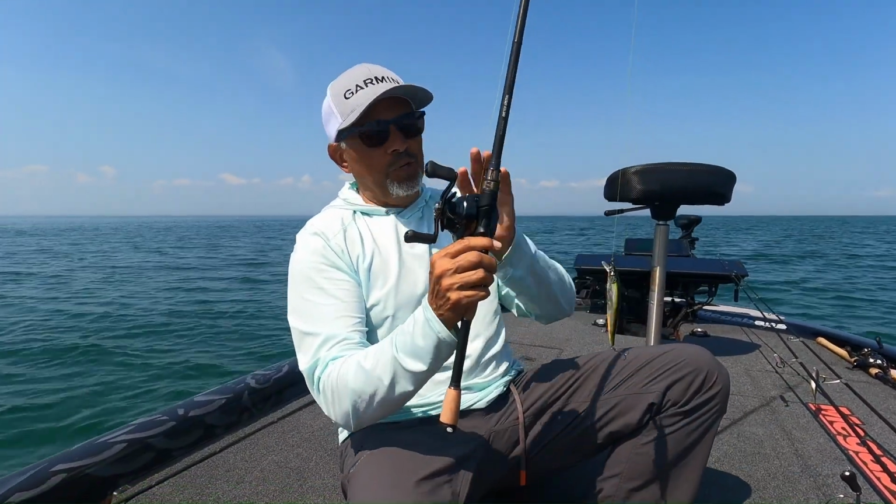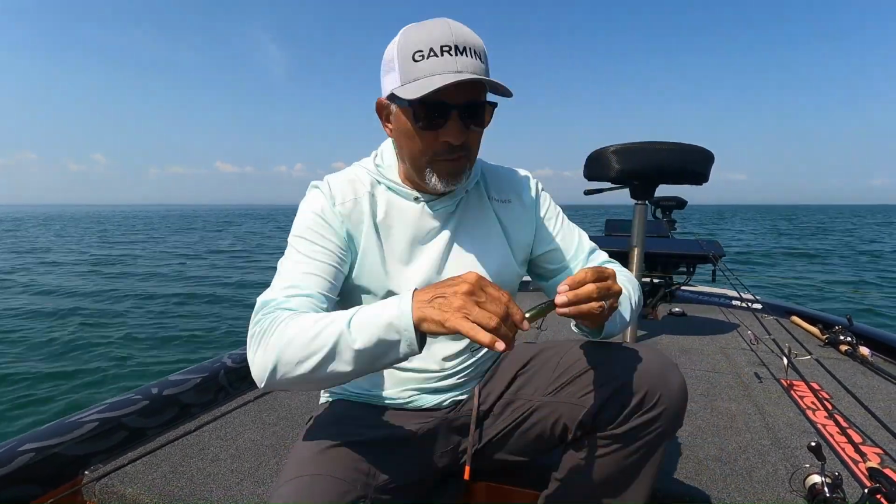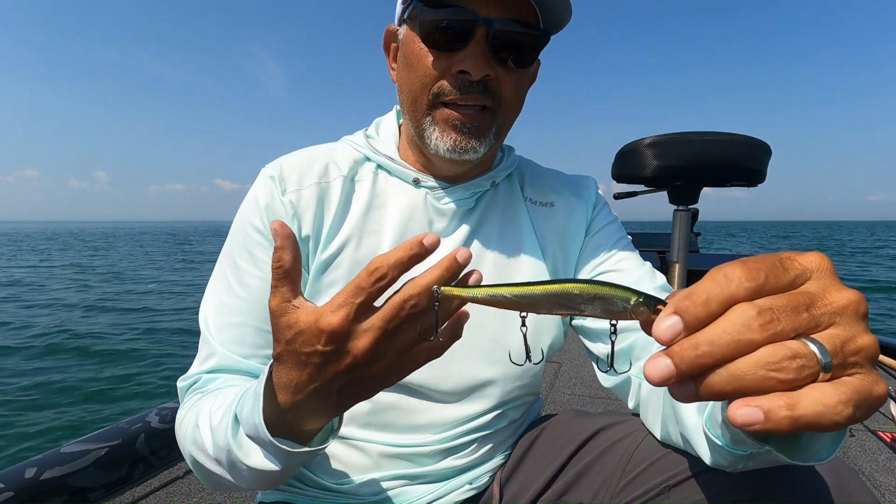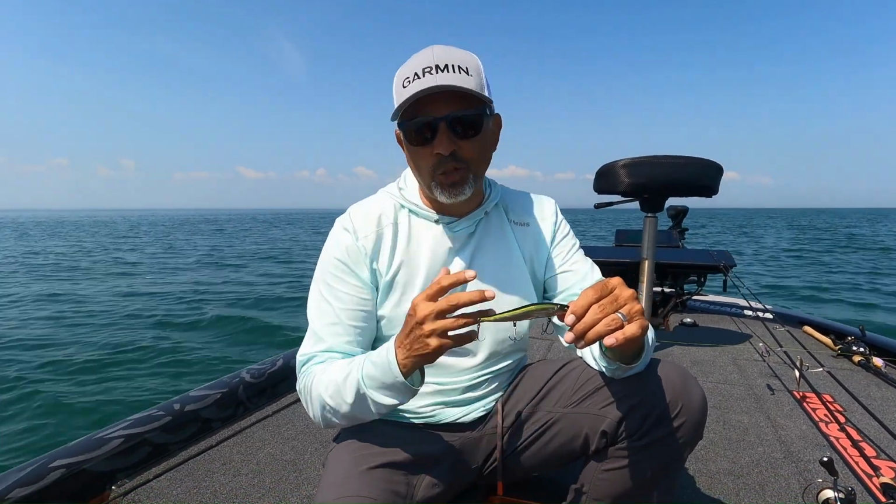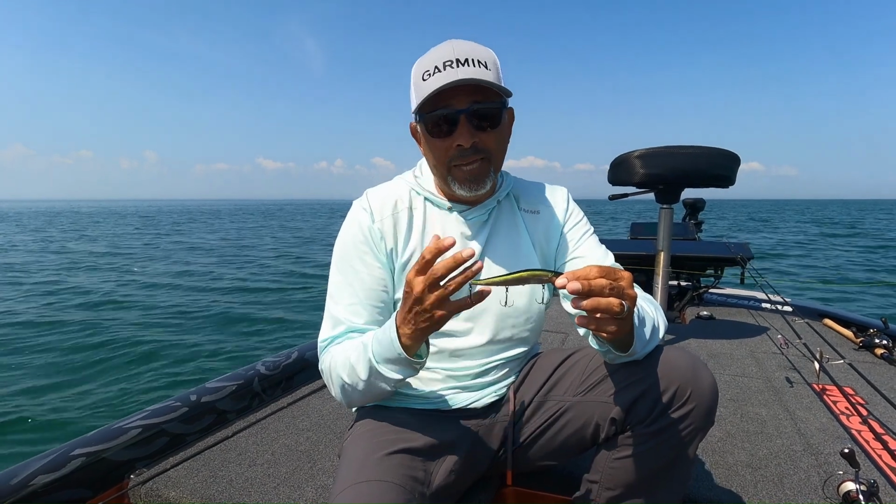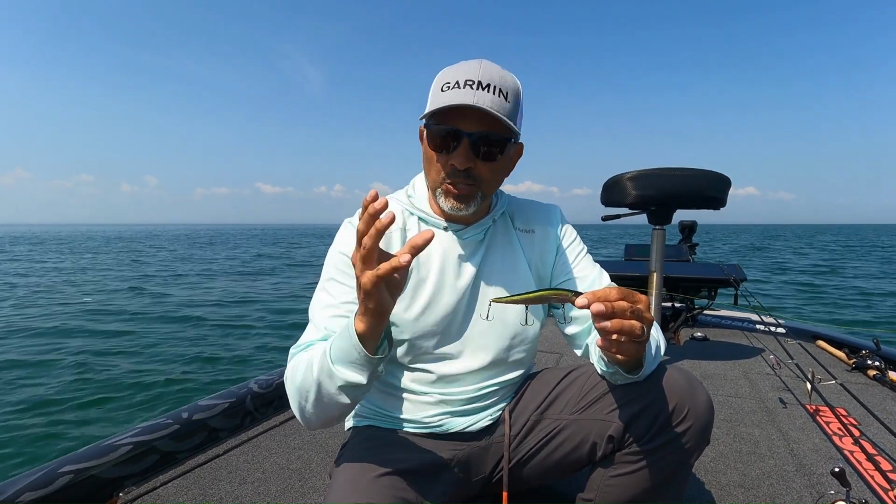Another bait that's really good when you're scoping, one of my favorites, is the jerk bait. Now this is the Megabass 110, very, very popular. Anybody that knows jerk baits knows the 110. I use it a lot. This is one of my favorite baits. I catch a lot of fish and a lot of big fish on it. This is a great scoping bait, mainly because A, you can see it really easy, and B, it suspends.